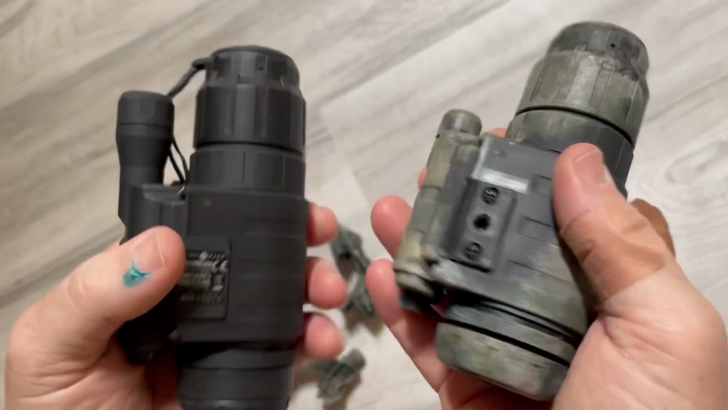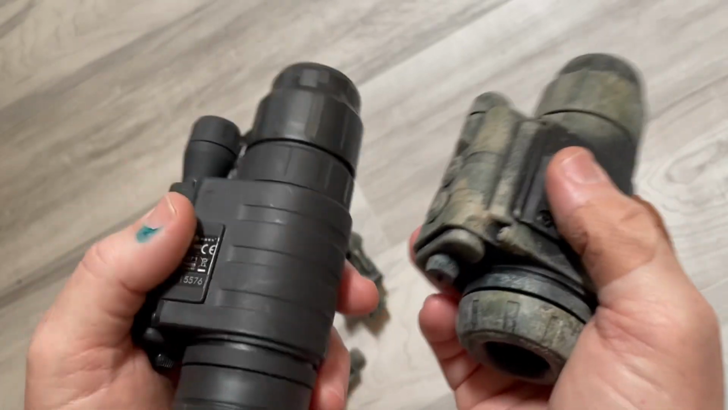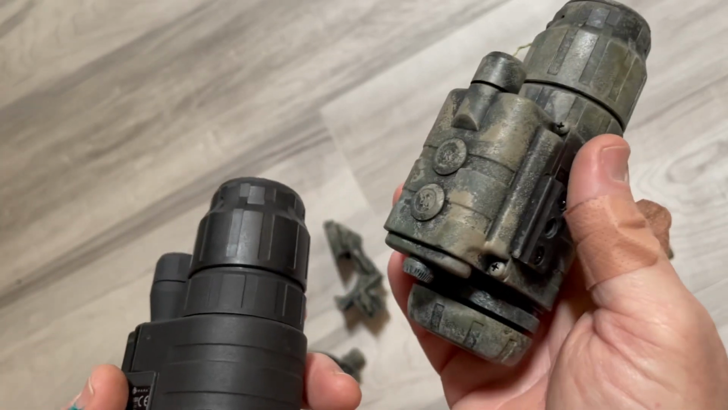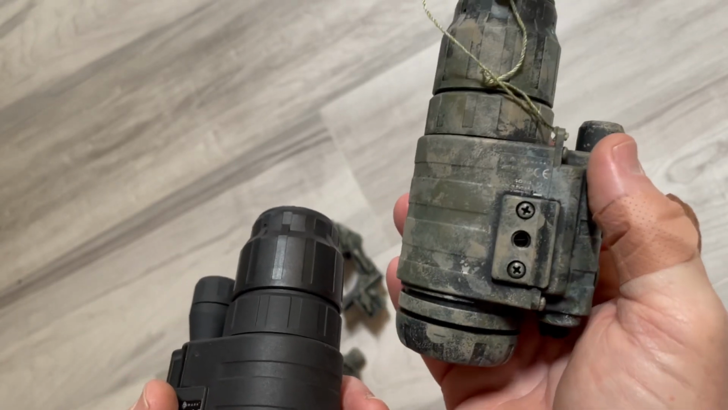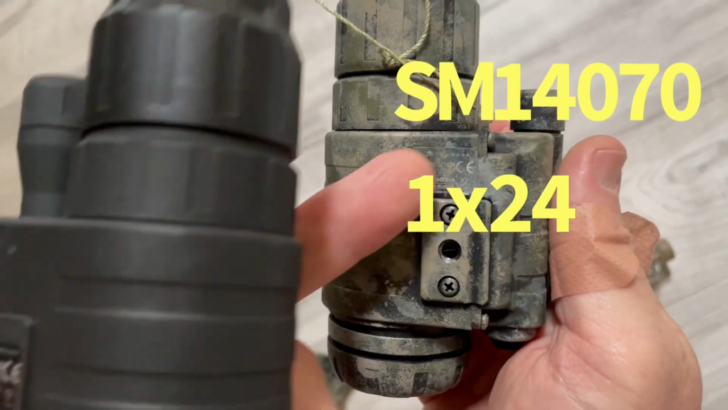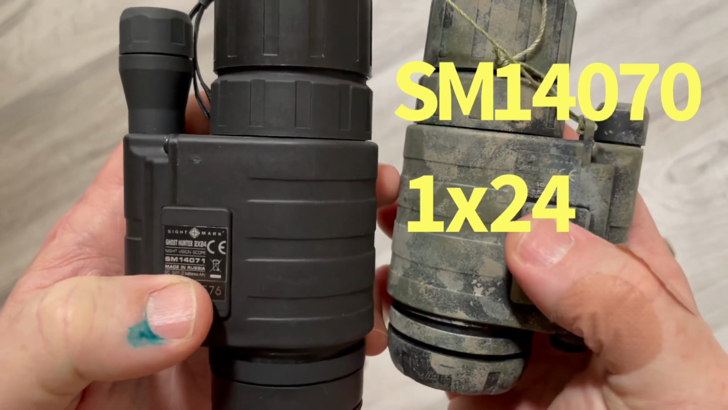So anyway, both of these were like under 180 bucks. I think I got this one for like 89 bucks or something. And this is the older one. This is one of the first ones I bought. So yeah, this Sightmark, I don't know. I'll try to find the model number. I'll just scratch it off or I'll put it on the video where you can see it. So the model numbers obviously are different.